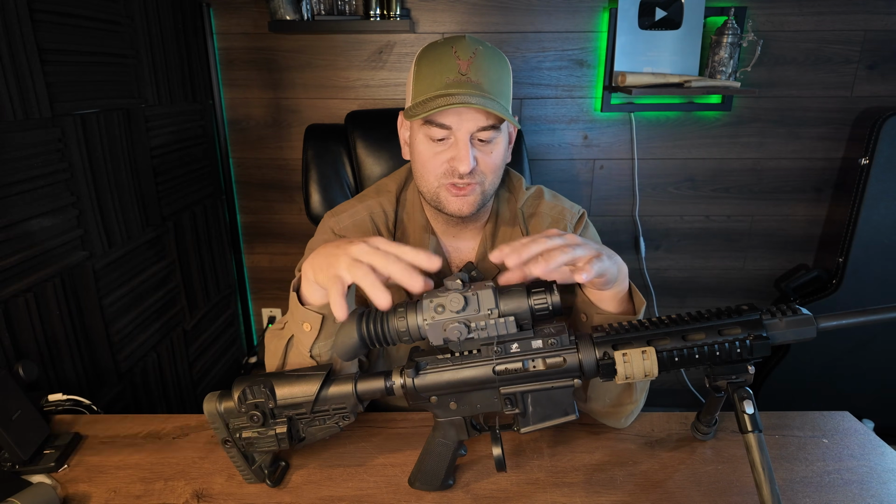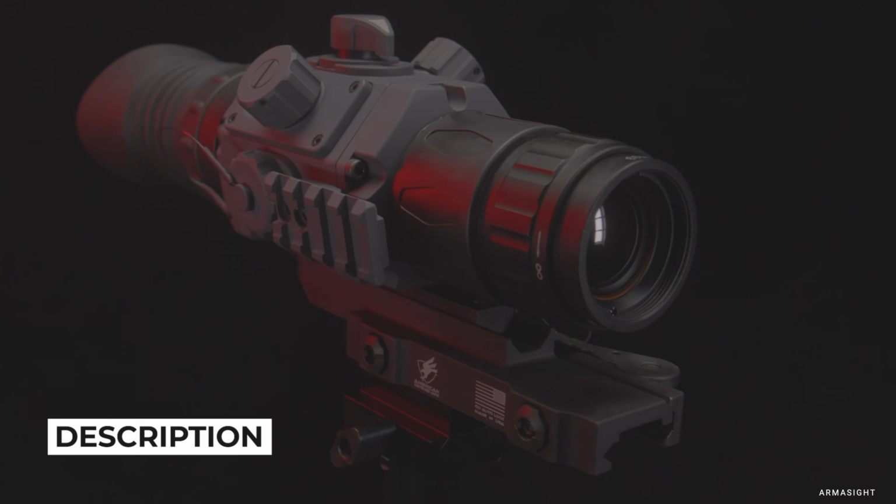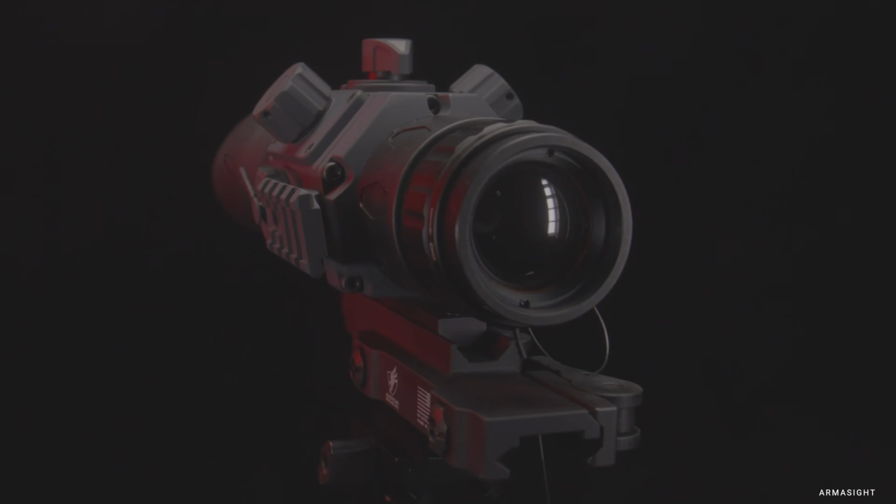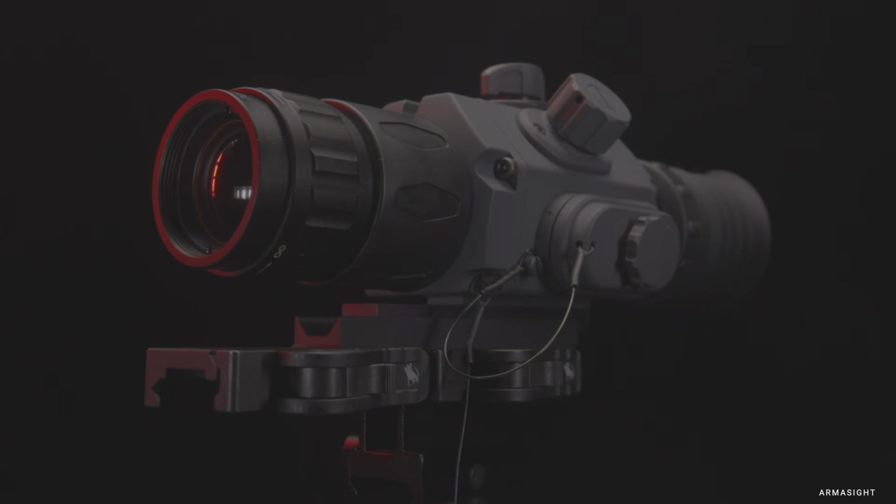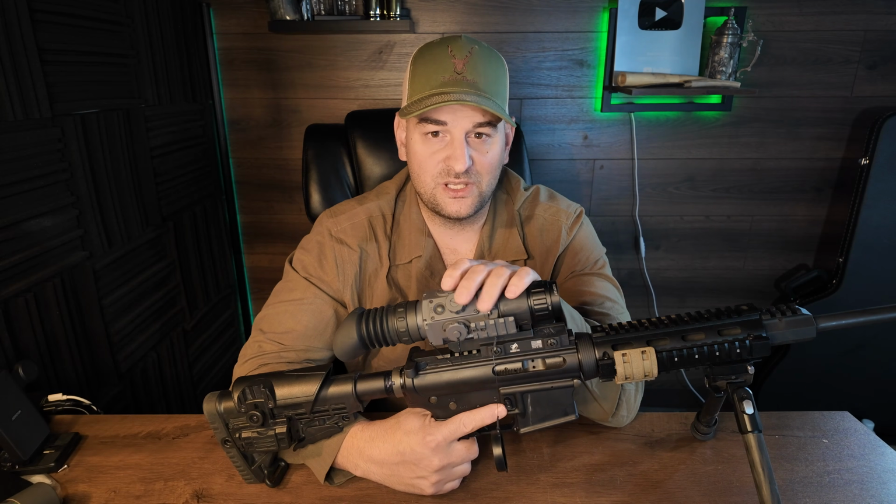Haven't had any issues with it. Absolutely fantastic thermal scope from Armasight. Just a joy to use, a lot of fun. Really, really nice, crisp and clean image, even out at 400 yards through this optic and beyond. So I do like it. It was sent to me for review.